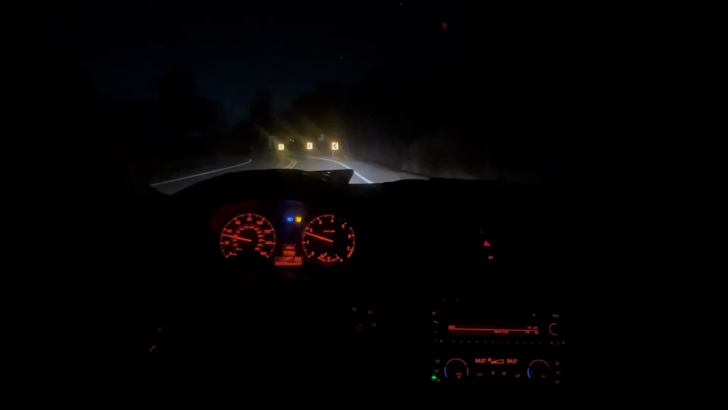We do have both windows down and the sunroof off, so it might be loud. The wind. Yo, pull back on the roof, Ron. We're gonna put the sunroof up.